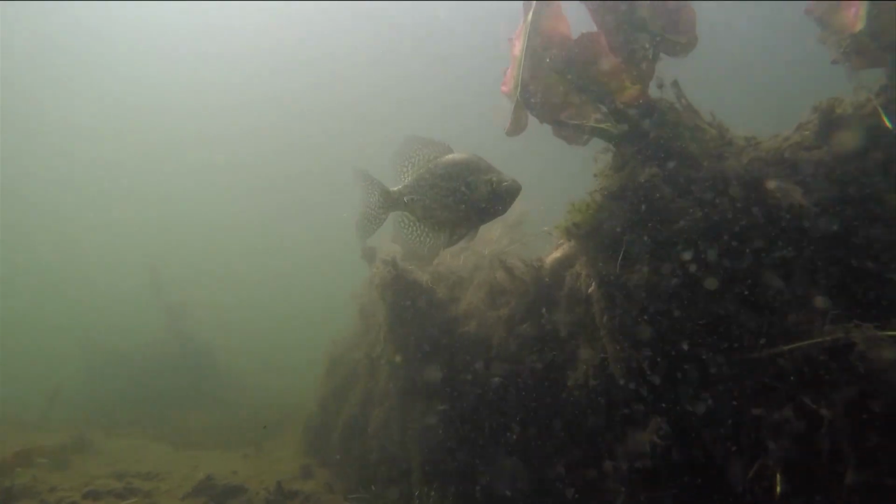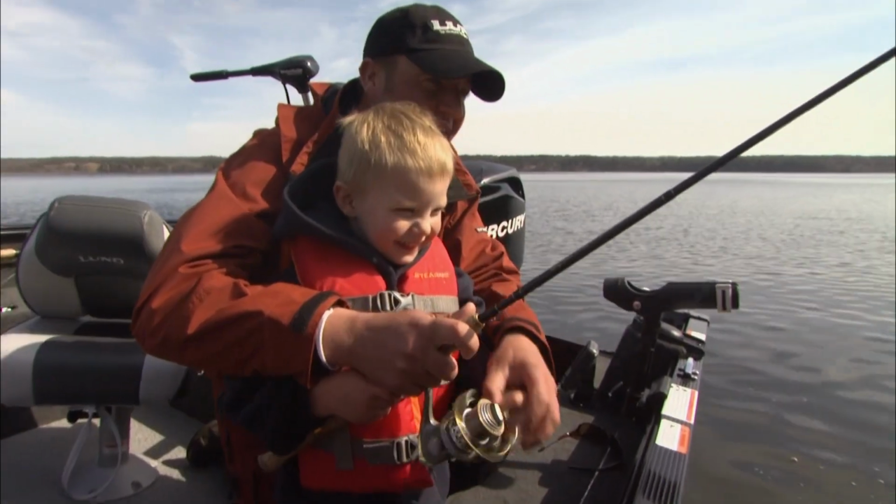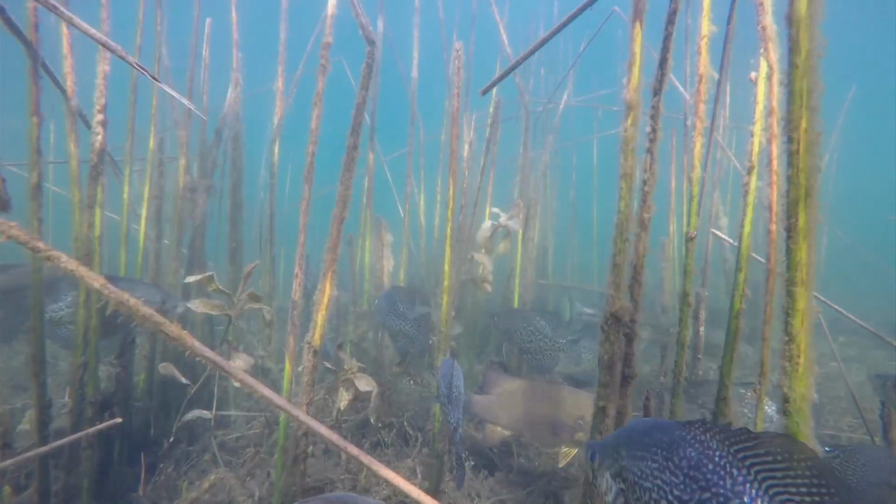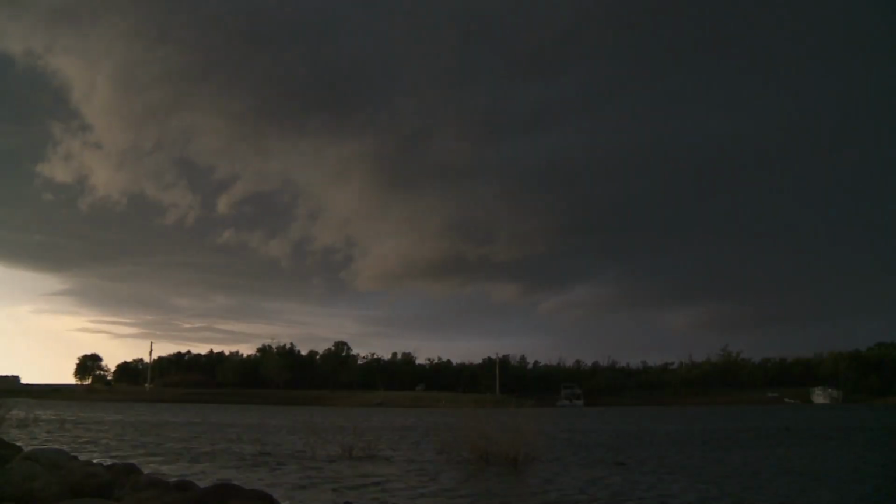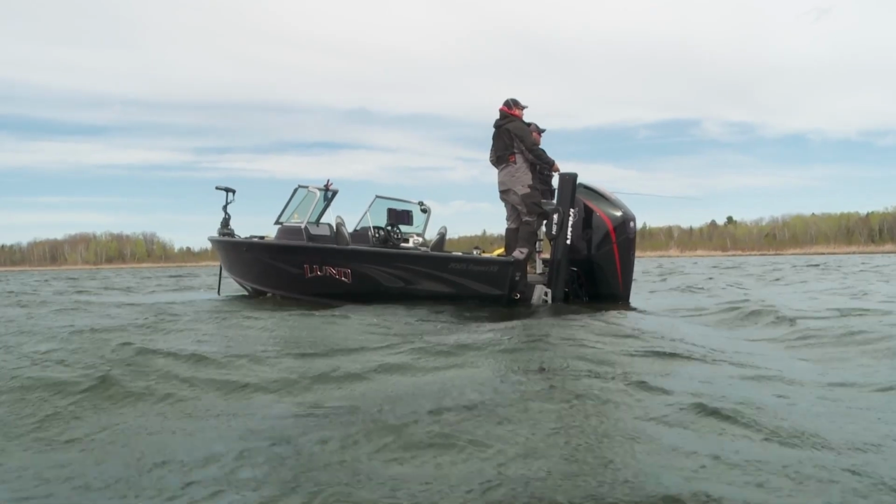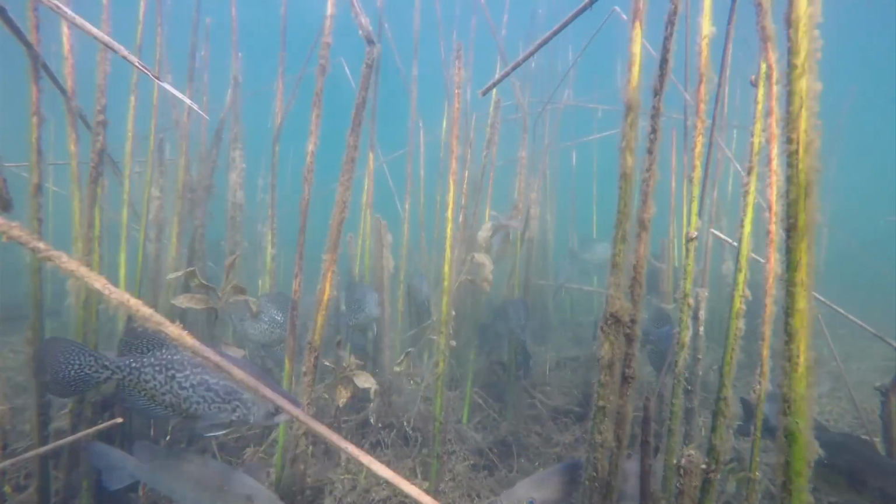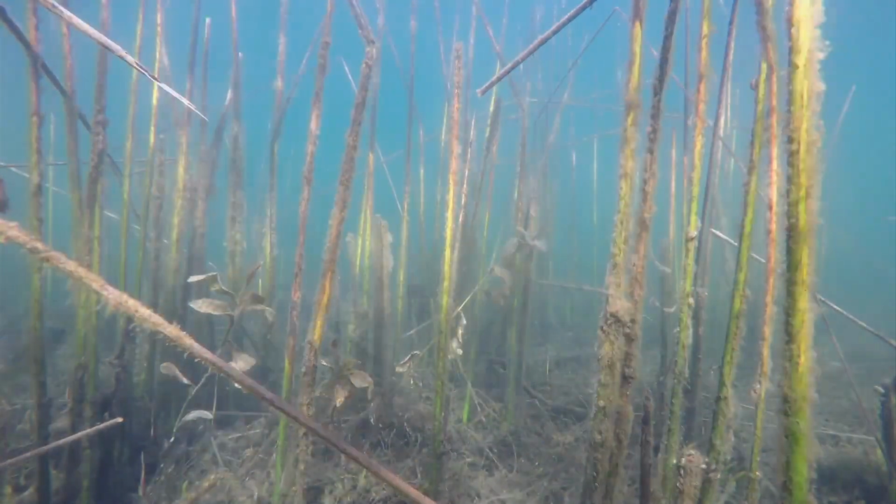The early season pre-spawn movement of crappies into the shallows is highly anticipated by many anglers, and for good reason. Under ideal conditions, large schools of crappies will concentrate in relatively small areas. But as every angler knows, spring weather can be fickle. Those ideal conditions one day can turn cold and windy in a heartbeat. And those hordes of shallow water crappies, well, they can disappear just as fast.